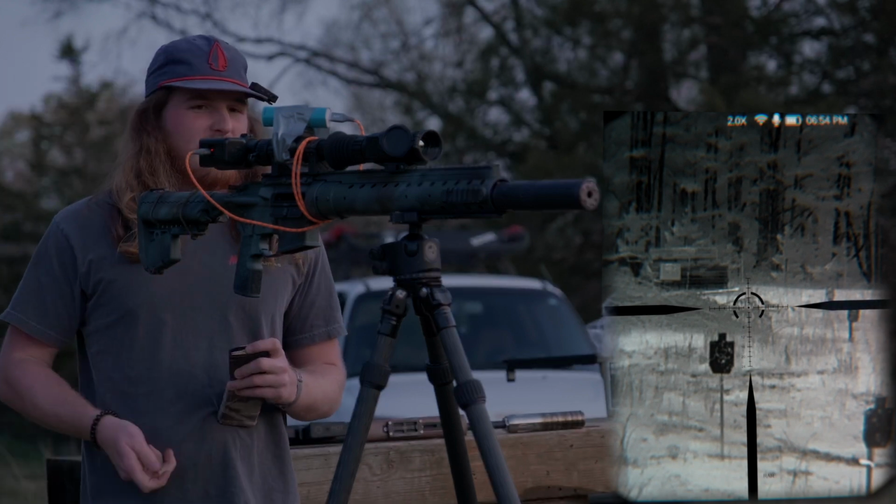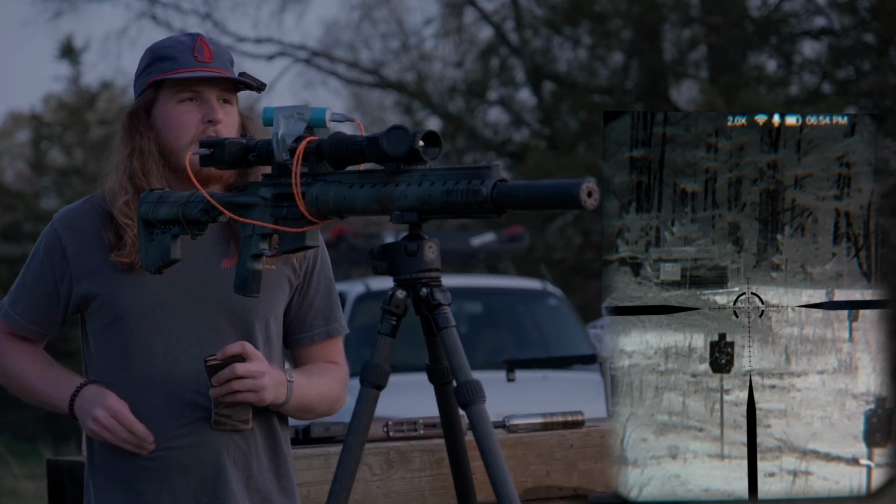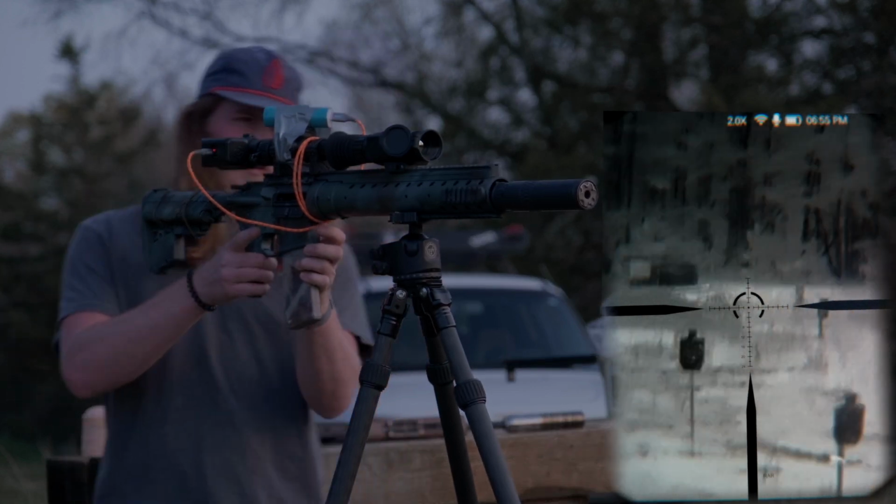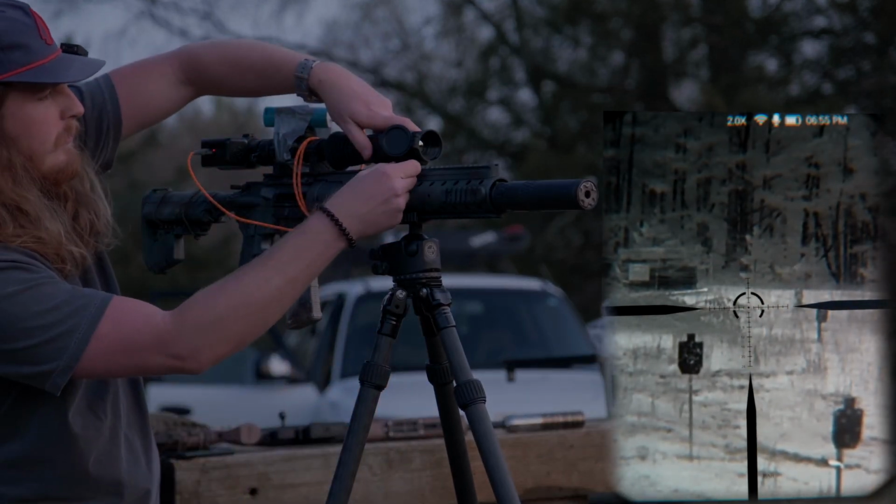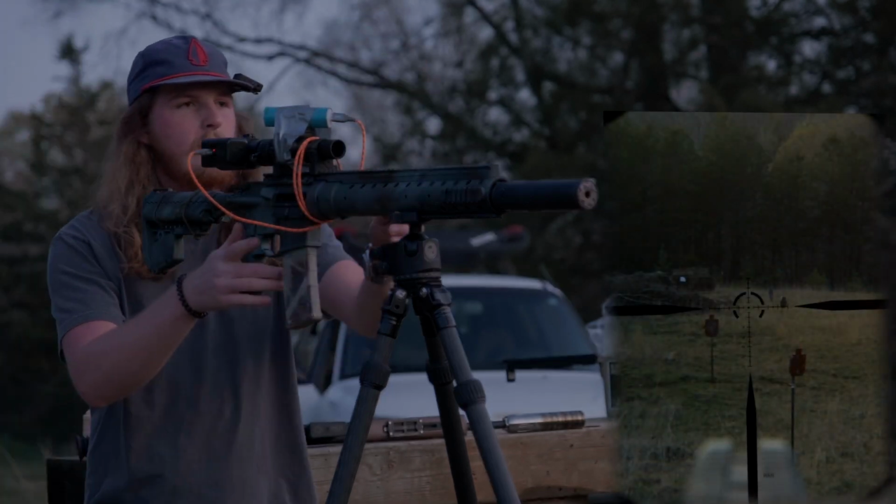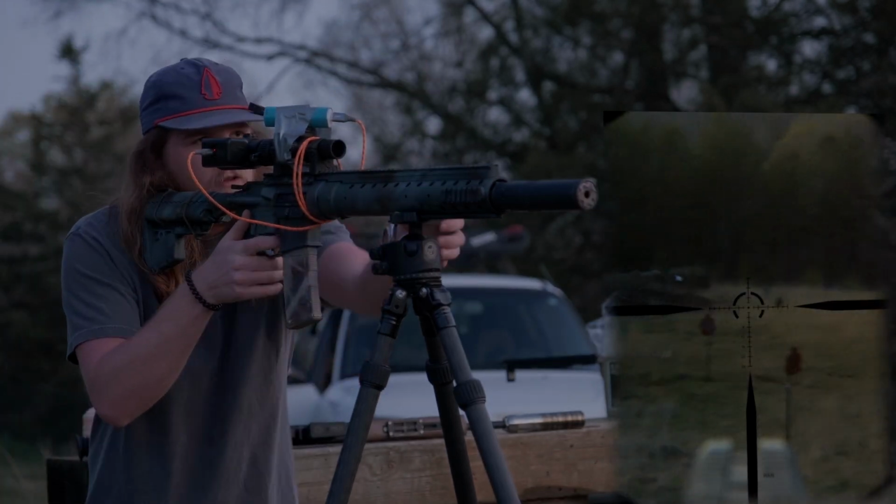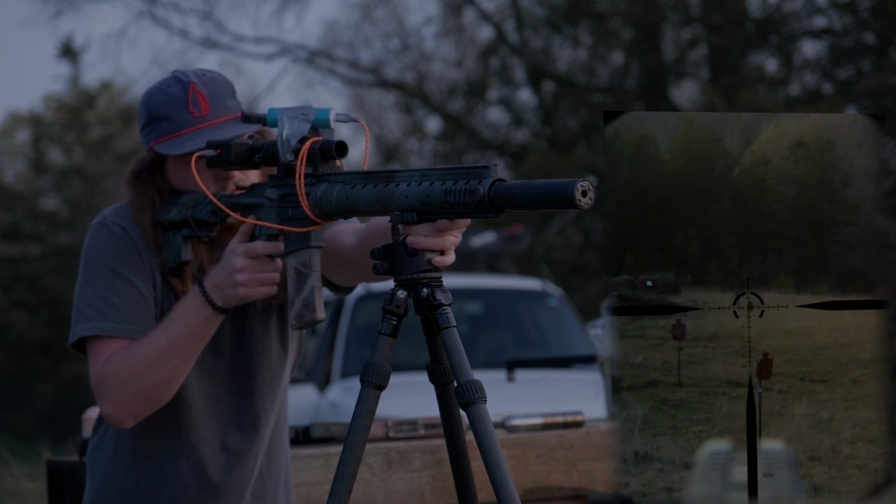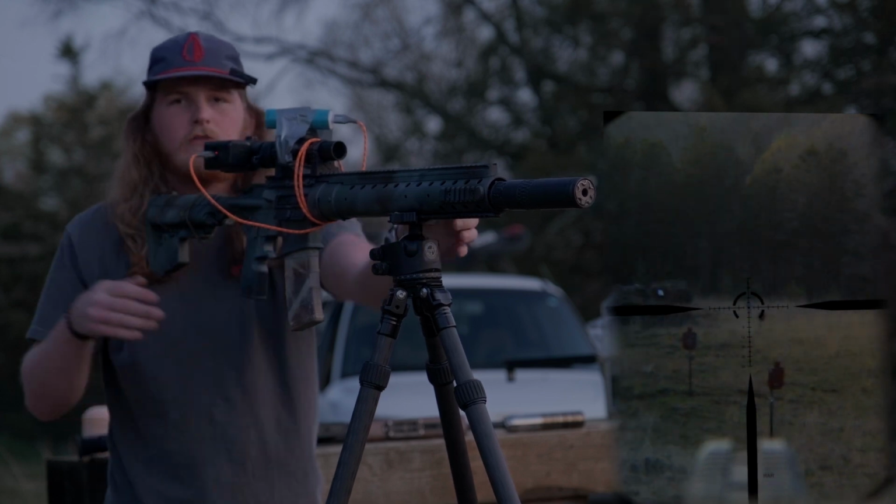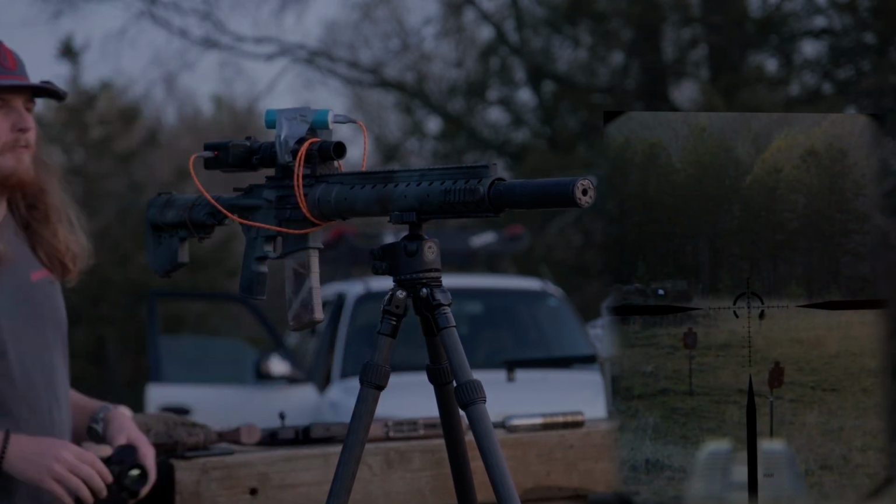So now we're gonna check the zero and see maybe the optic has been bumped since I last zeroed it. So we'll go ahead and we'll pop the thermal off. Let's pop that off and let's check it. Yeah, so we're hitting there, holding that on.